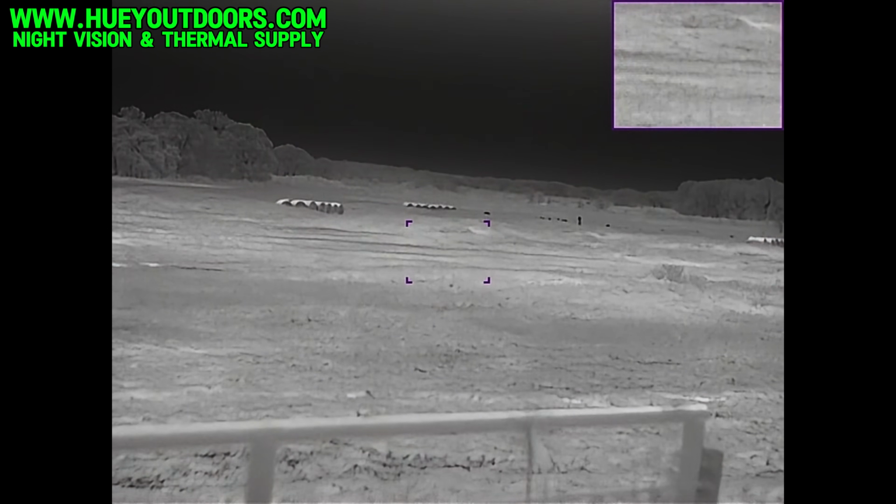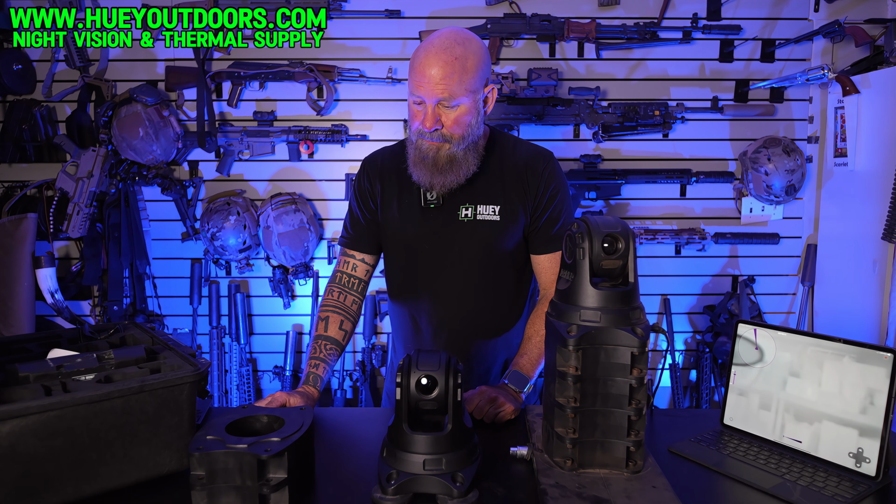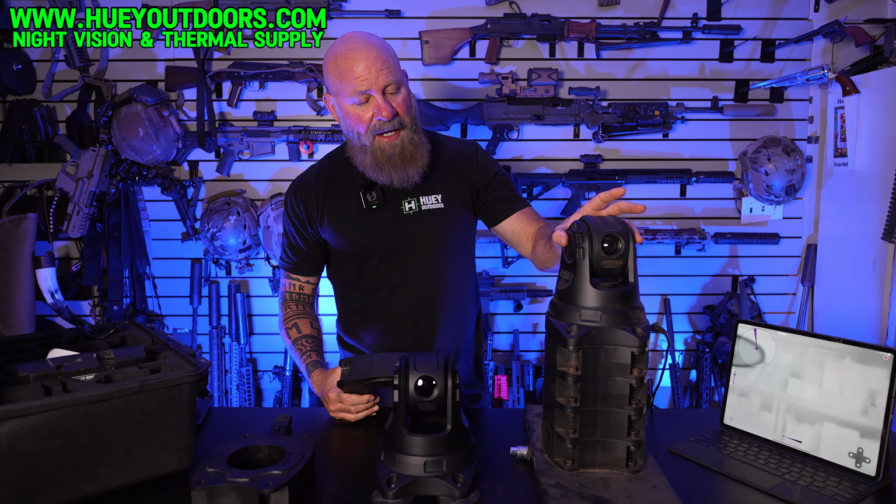So there's extra possibilities for recording your hunts and sharing them with your friends or on social media if you want to do all that. As far as accessories go, you have these little blocks. As you can see, this is the standard unit as it comes out of the box. This one sits significantly higher.